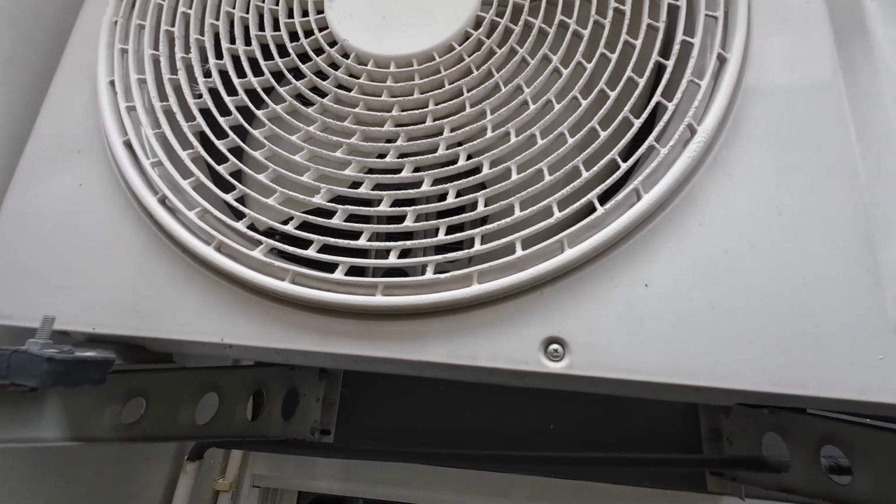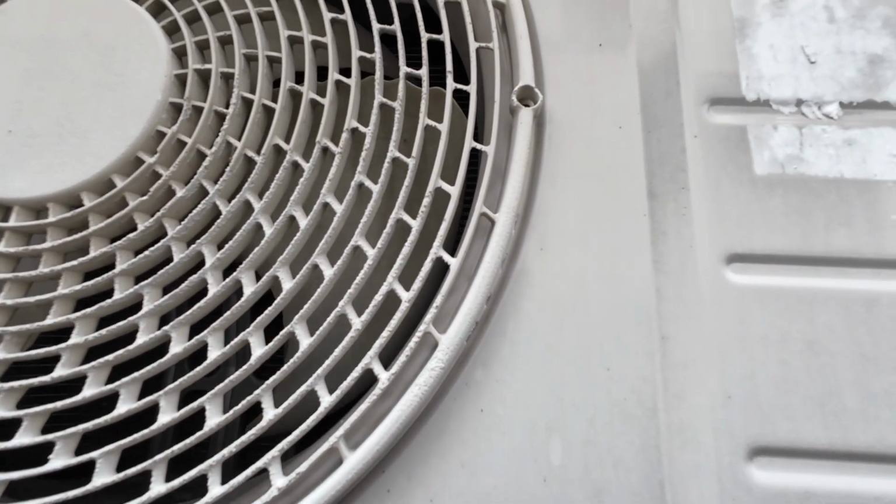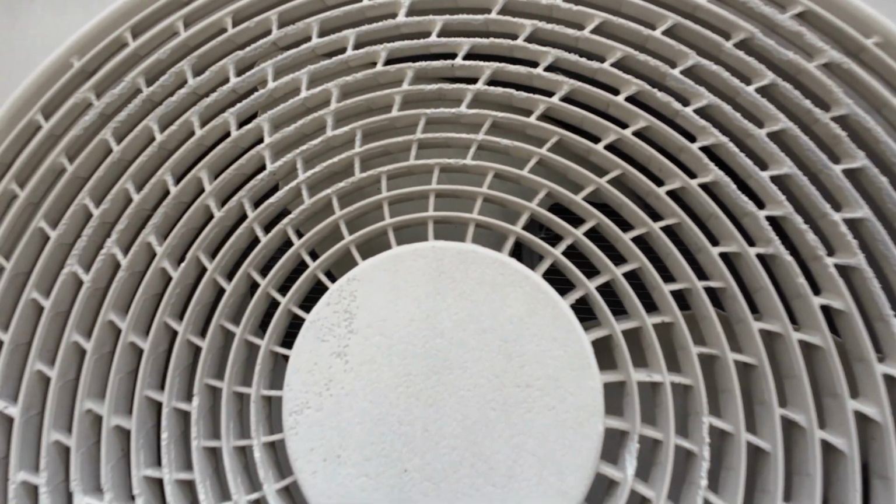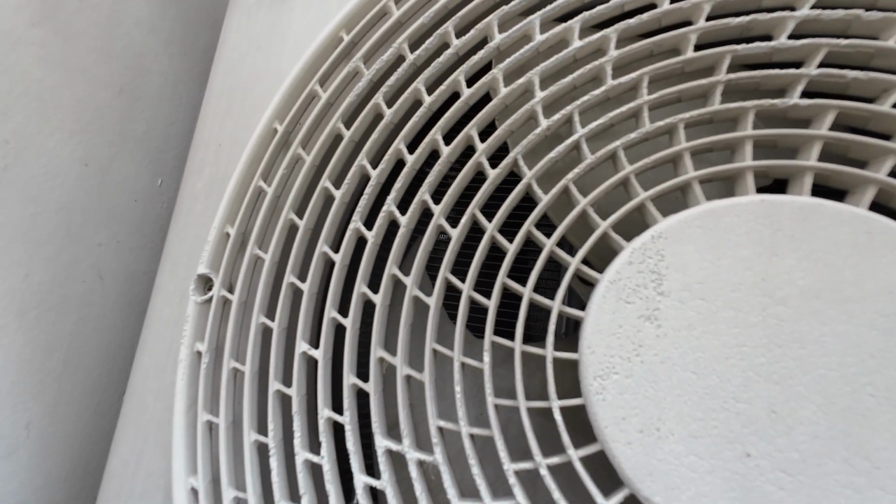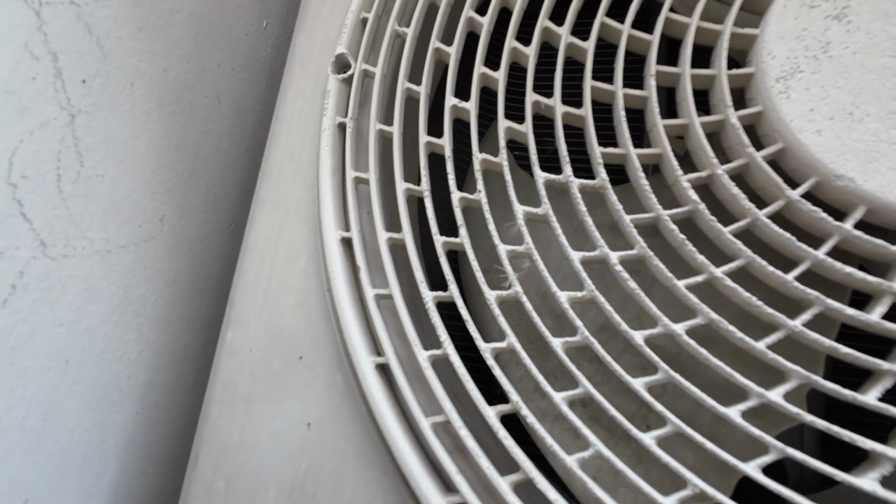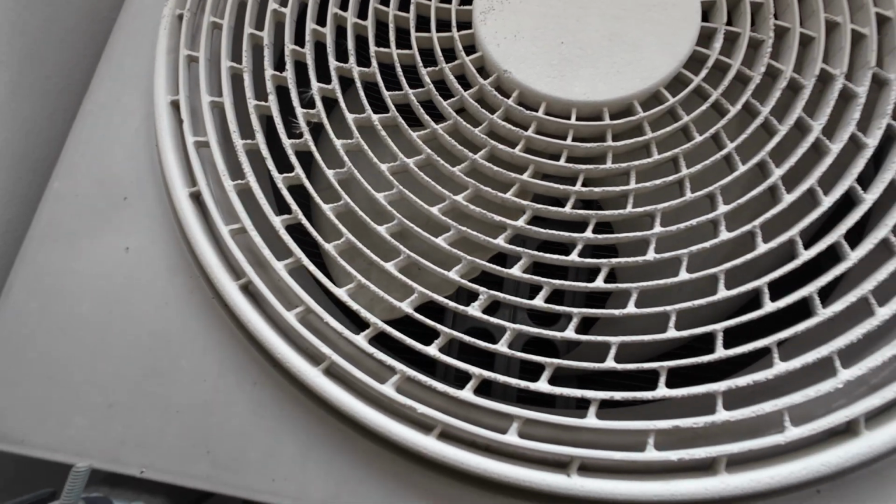Okay, this is a condenser unit of an AC, and it has to be put outdoors. This one is over 10 years old, and I have 3 of them that use the very same fan guard. As you can see, it has been degraded by the UV light, and now it's very brittle. If I take it off, it's going to break.